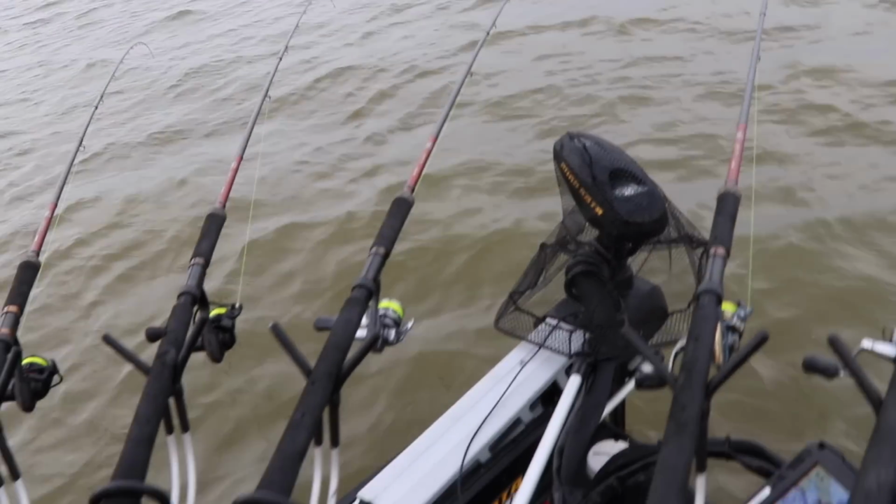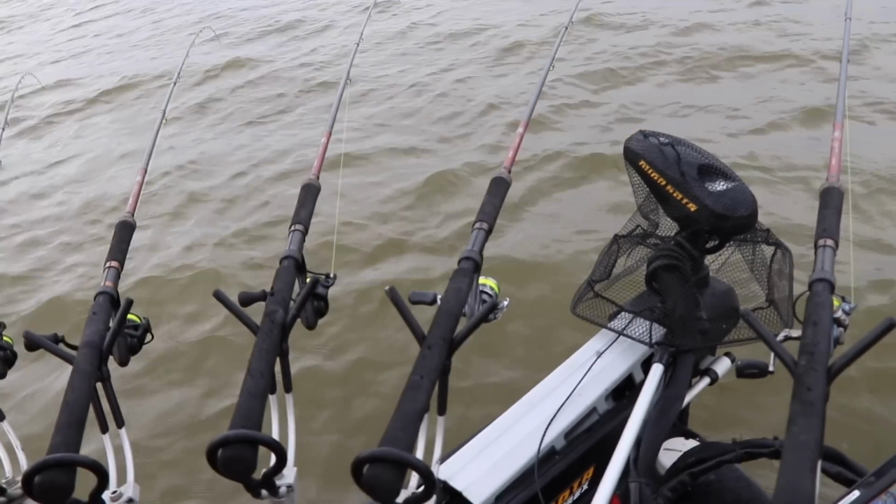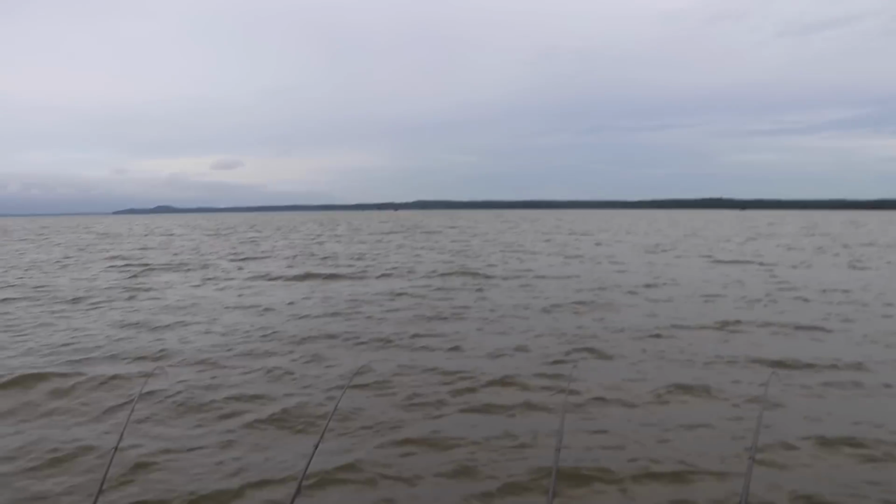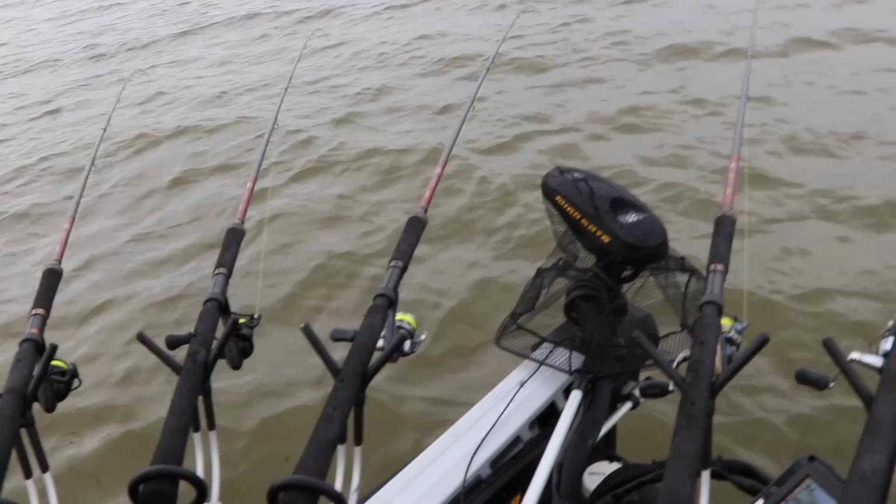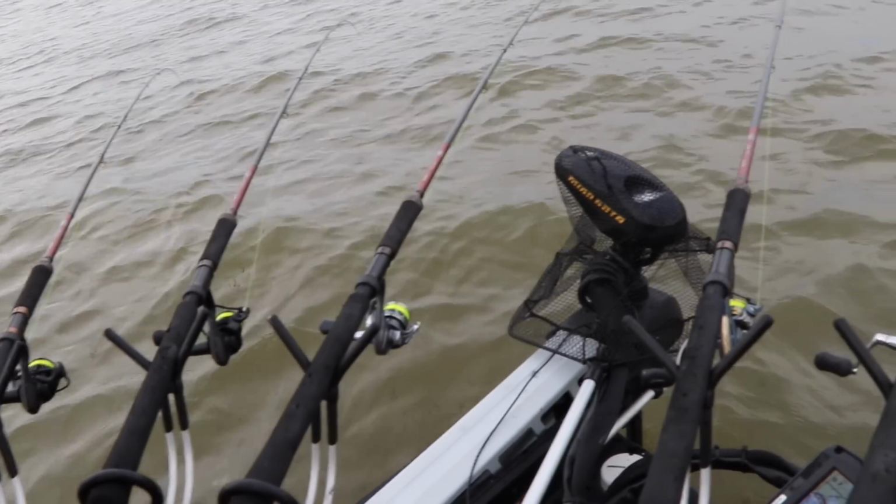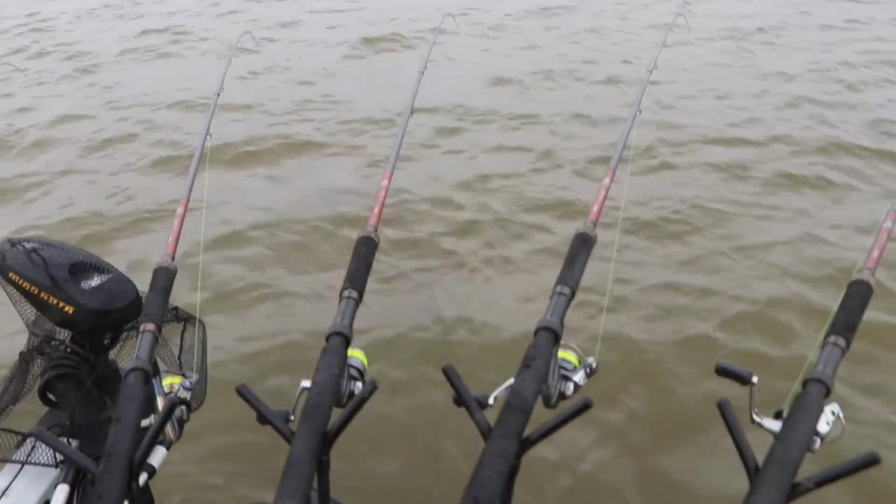So we're here all week, Matt and I. Our tournament starts on Friday and Saturday. I'll keep doing videos. Looks like it may rain on us, so I'll put this camera up. Hopefully we'll get some good shots of us catching some fish. I'll get the GoPro out and we'll try to get you some footage of these giant Mississippi crappie.